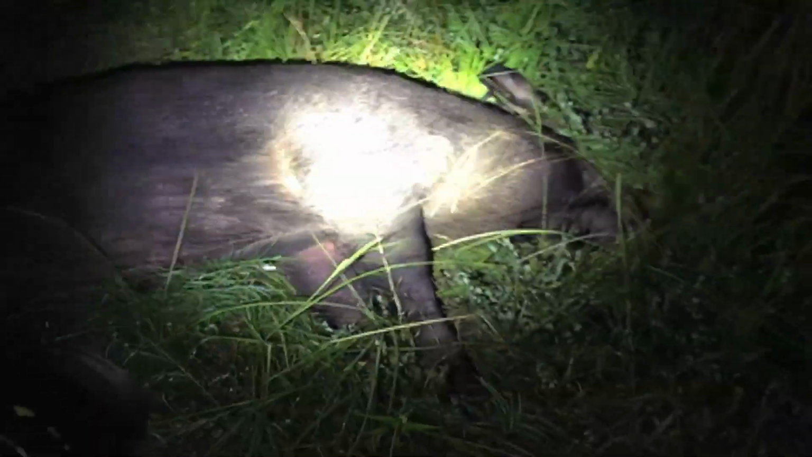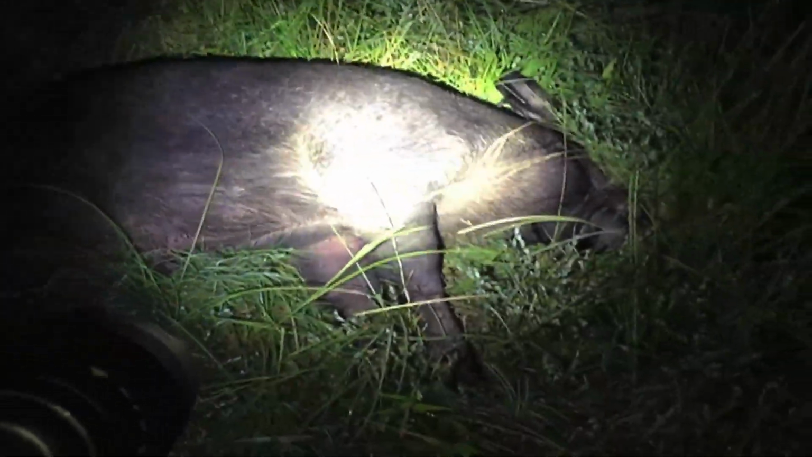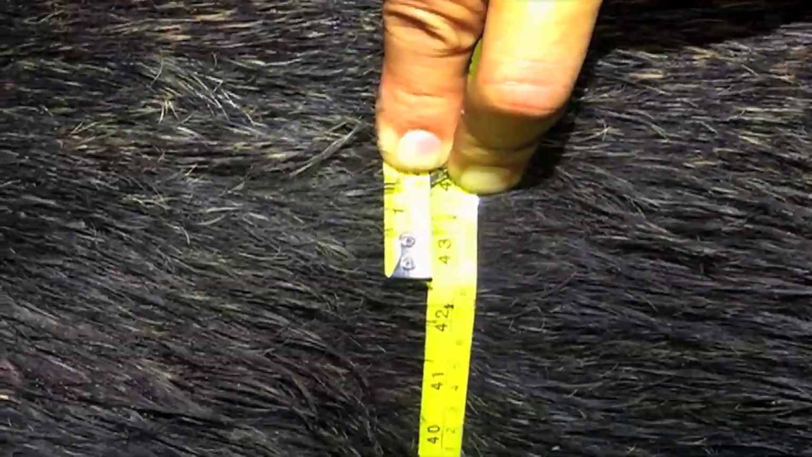There she blows. This is a pretty big pig. I'm gonna get some tape on it, but I'm gonna guess 225, 230. Measuring in right at 42.5. That, my friend, is how you end a hog. Let's see if I can extract this bullet.